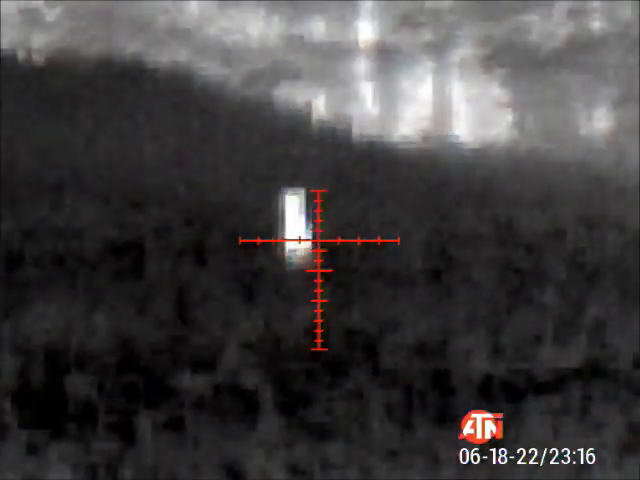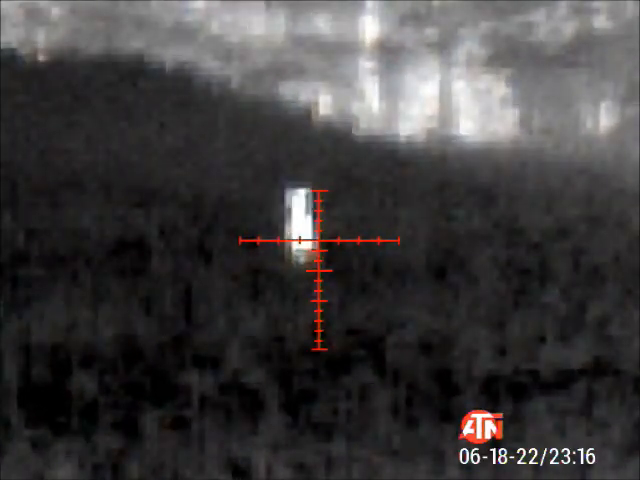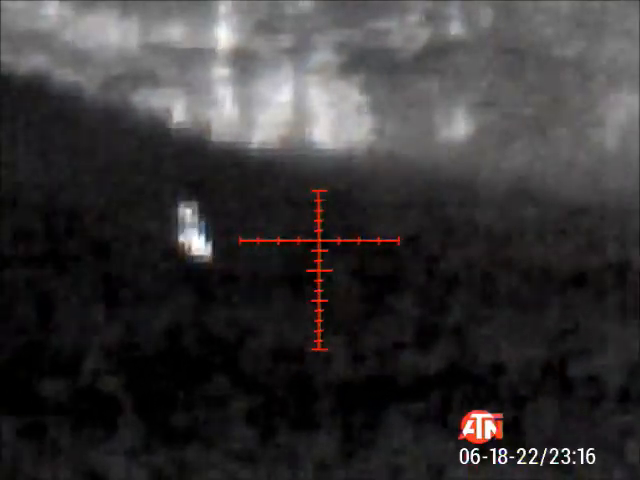Take the one on the right. Yep, the one that didn't run away. And I'll take the one on the left. Okay. On 1. Ready? No. 3. Wait. Say when. I'm moving too much. 1. Go ahead, you count. 3, 2. Did you kill yours? Yeah. Mine's run.